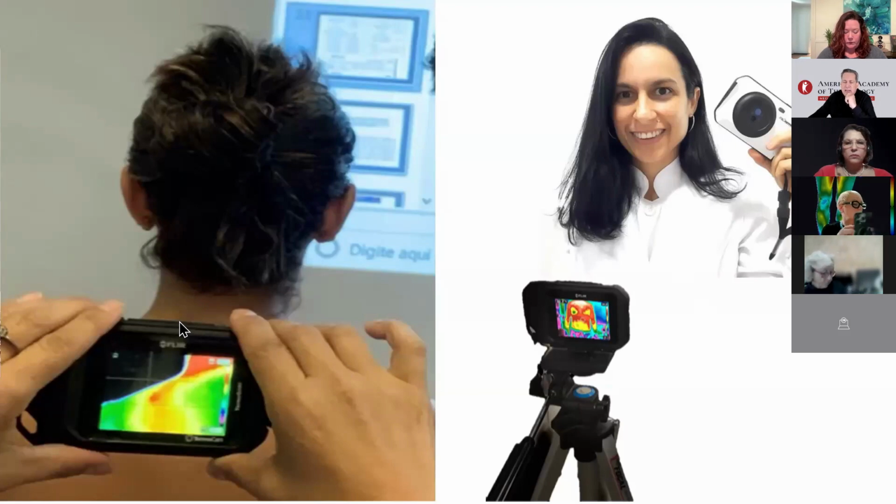Technology gives us the opportunity to use different kinds of devices. Although they have lower resolution, they offer a special feature: the ability to fuse thermal and visible images, creating what we call multimodal or hybrid thermal visual images. This was a revolution. It gave doctors the freedom to use thermography in any setting, and veterinarians quickly embraced the portability as well.